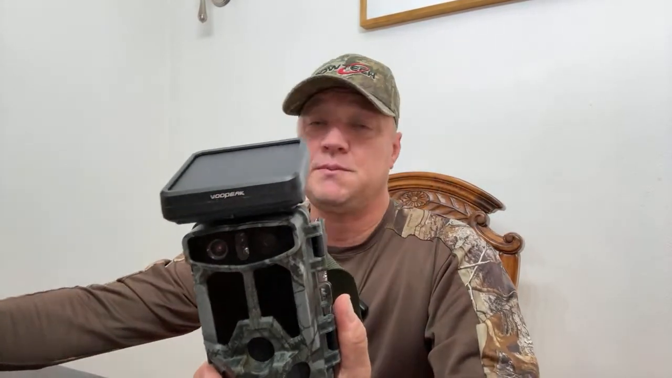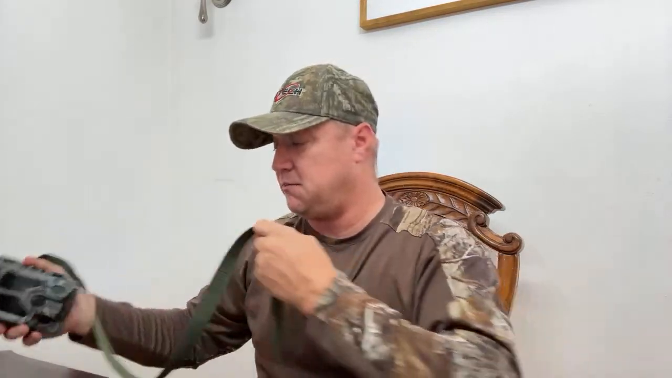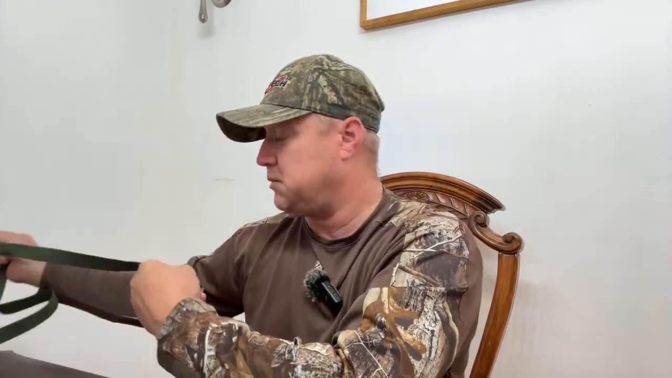Now, my theory behind it is, like I said, it's Christmas morning every time you check your trail cam pictures. Sometimes you regret shooting your deer too. And I'm going to say I don't regret shooting my 9-point, but it's really nice to know that there's some bigger deer there. Actually, the evening after I shot my buck, I shot mine in the morning.